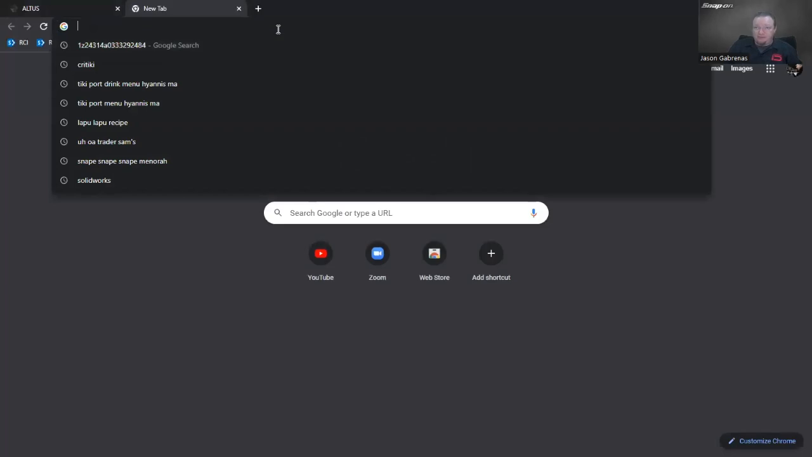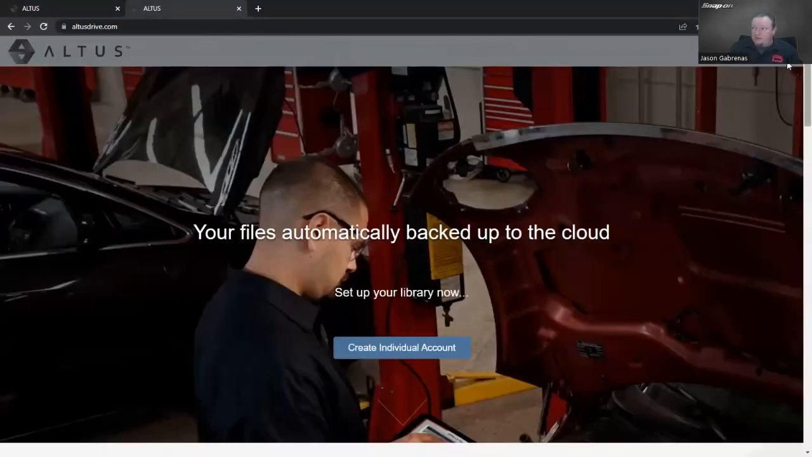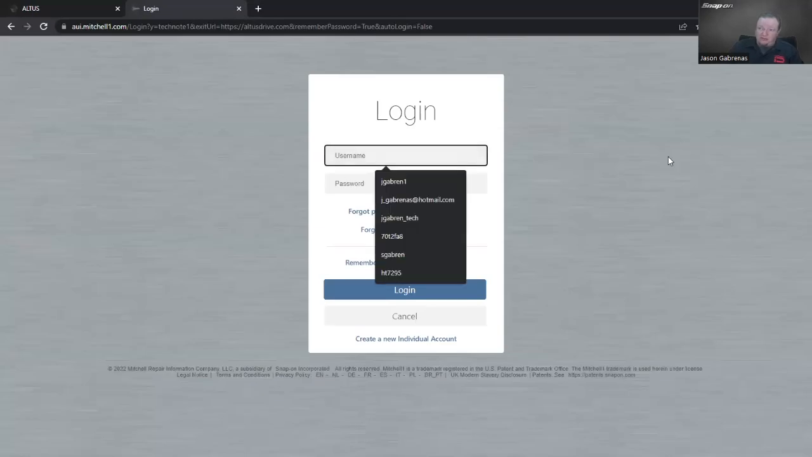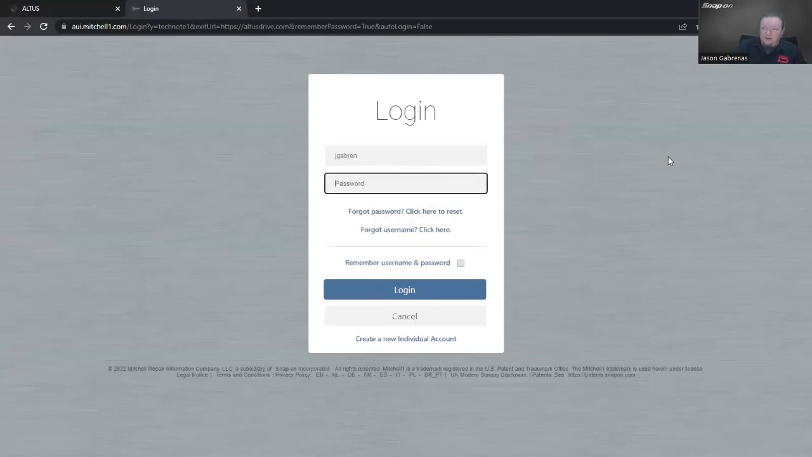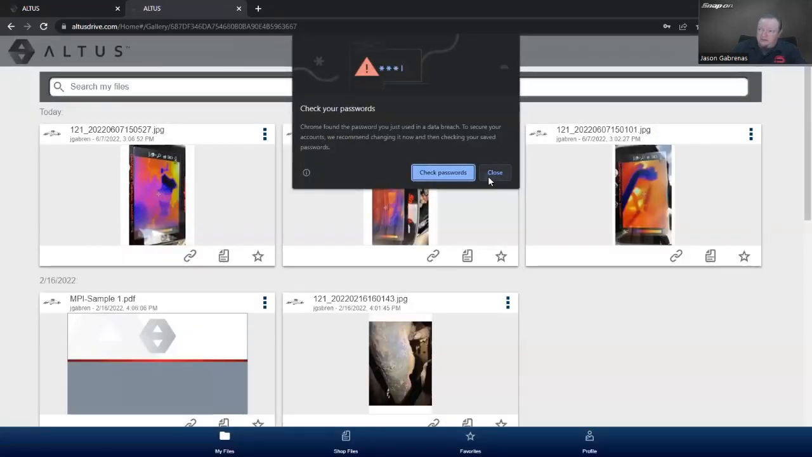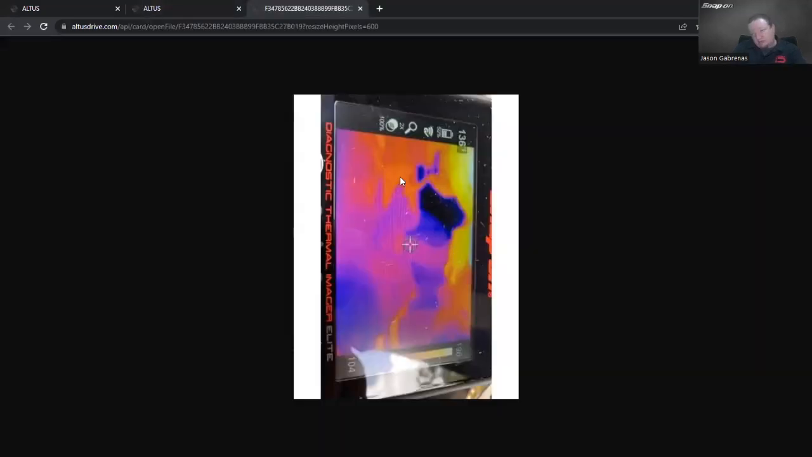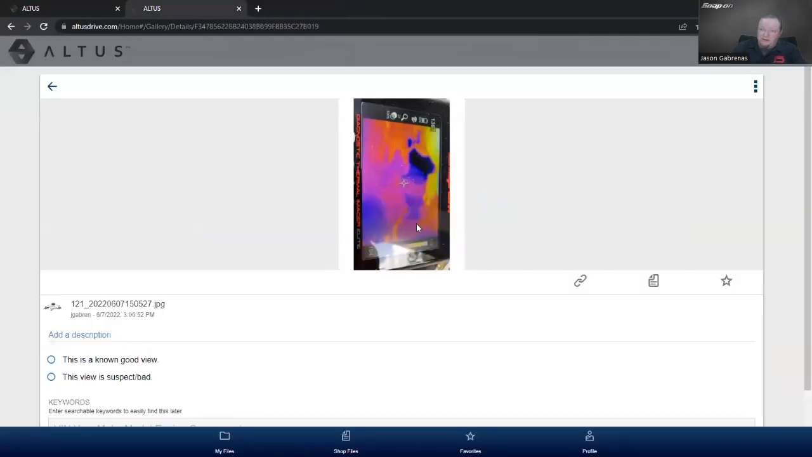Actually, let me show you what that looks like on the shop side too. So if you have manager or you have shop key, you get a shop account with Snap-on Cloud as well. And see, here's the pictures that I snapped today. Right there. So I can click on that, open it up. There's my picture, now sideways because of the way I snapped it. But we can see the picture there.